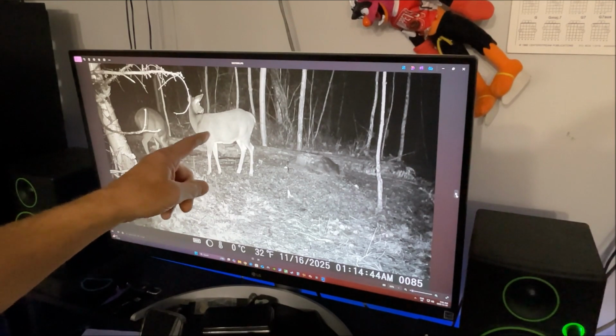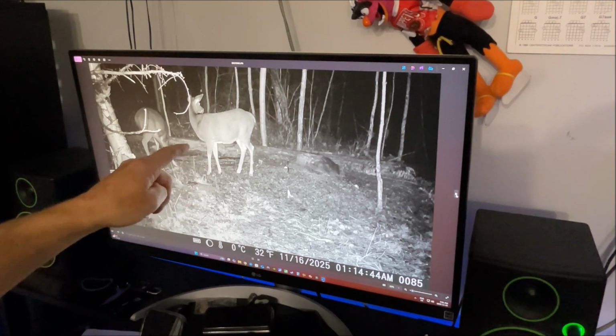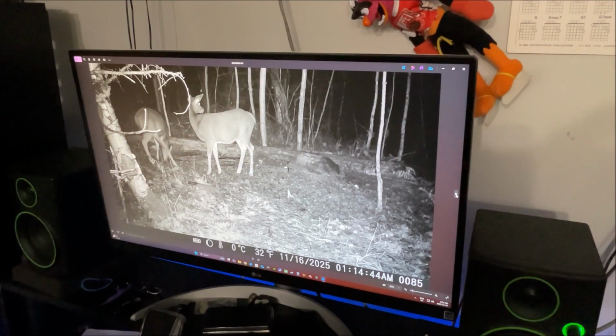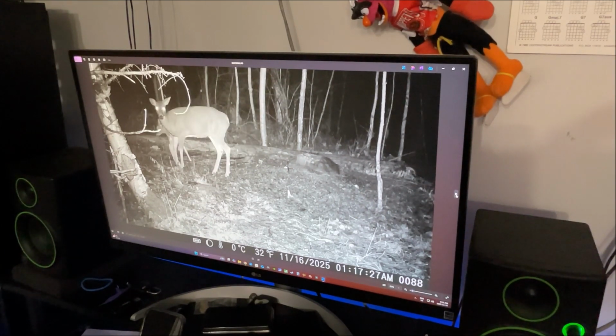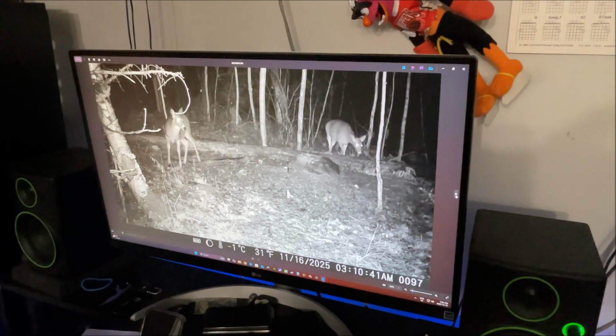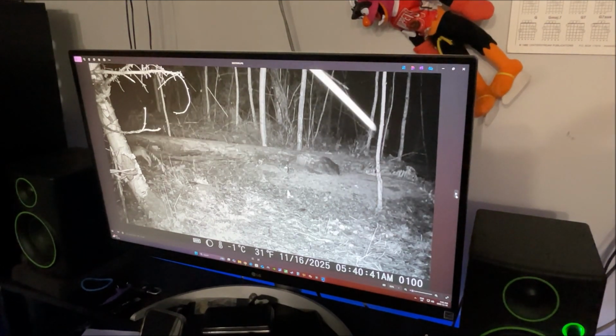But look at the size of her. She's big. I don't know if this is the exact same doe, but this is the size. And that thing is a monster. Kind of like that buck, right? It's like, man. Now, they get spooked easy. She's looking around. She's hearing something. Oh, Mr. Bunny Rabbit. 5:40 a.m.